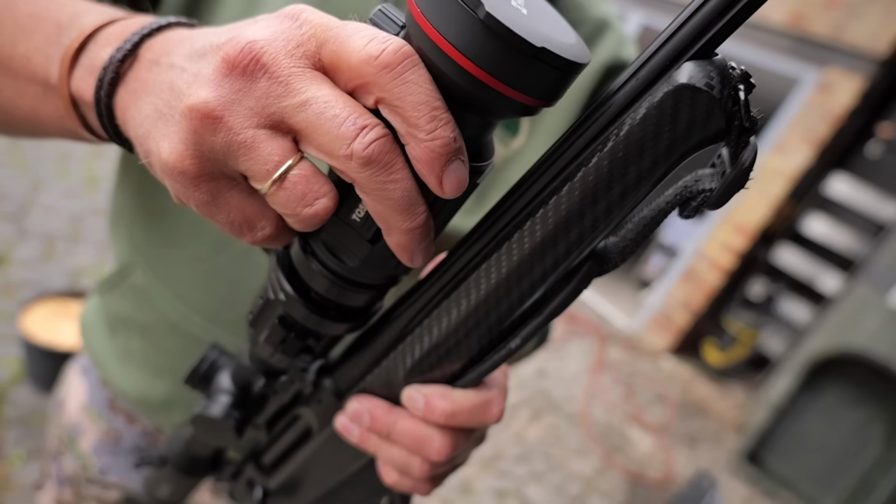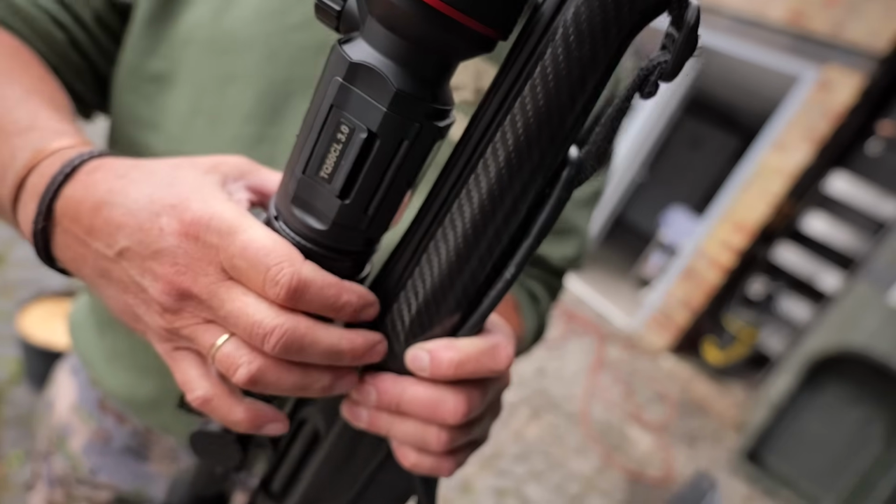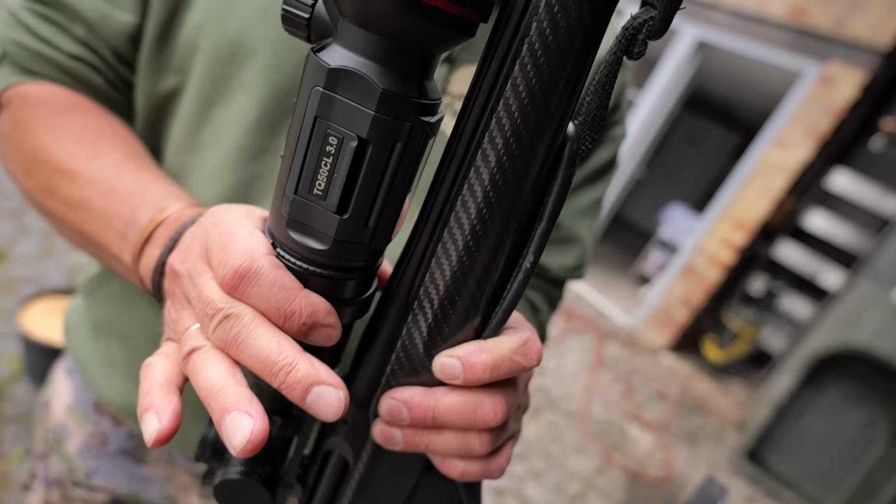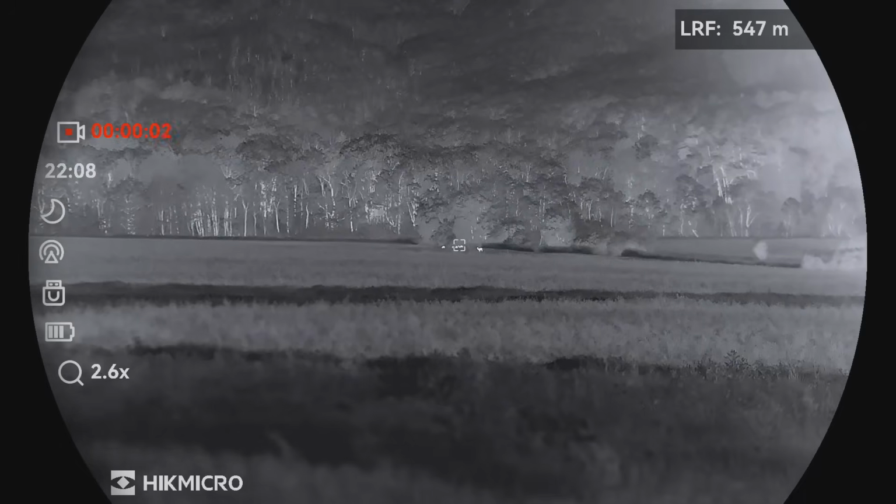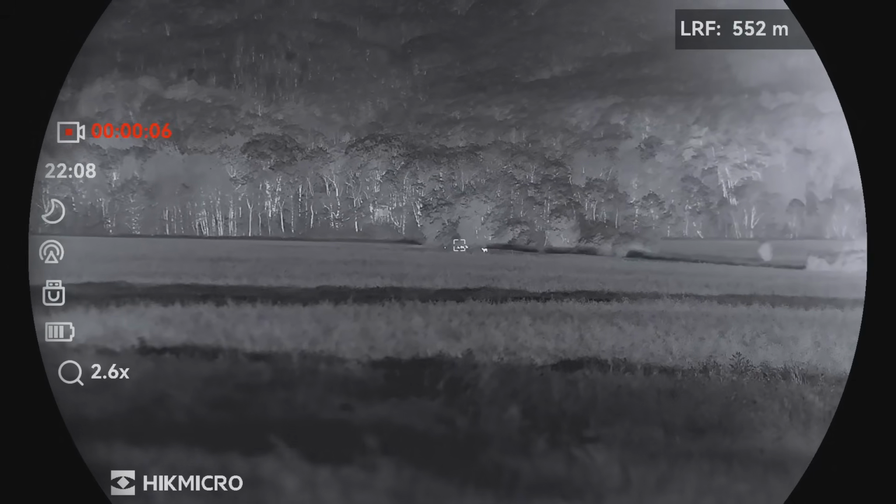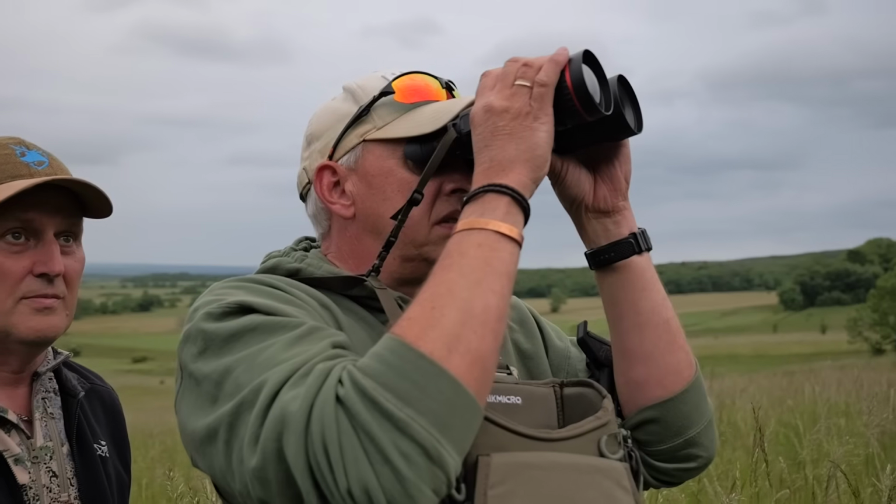We're just allowed to use clip-ons. And as far as the use of the clip-on goes, are you restricted as to what you can hunt with thermal equipment here? Yeah, we can hunt wild boar and predators. Predators, yeah. These ones are too small. They are 550 meters away. We can also use thermal spotters.